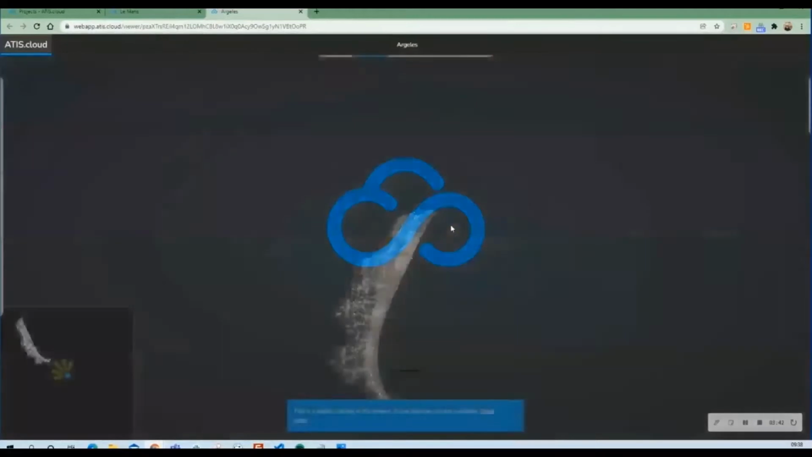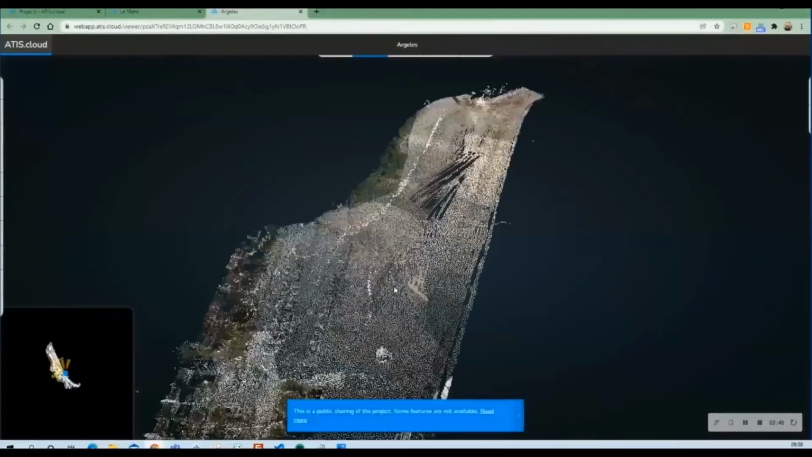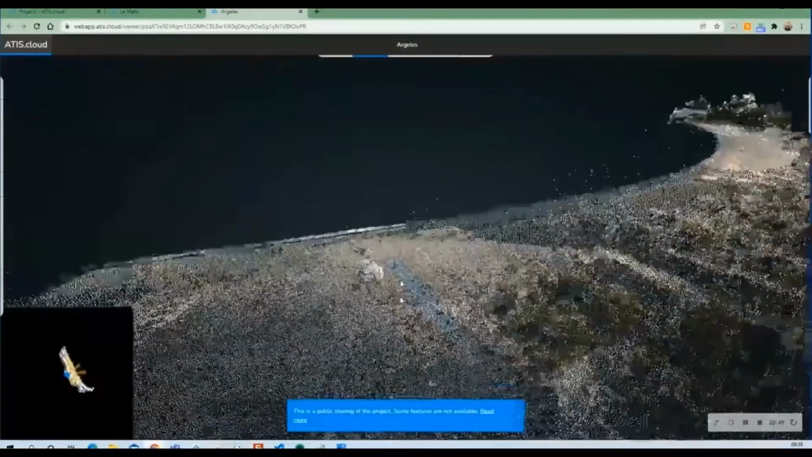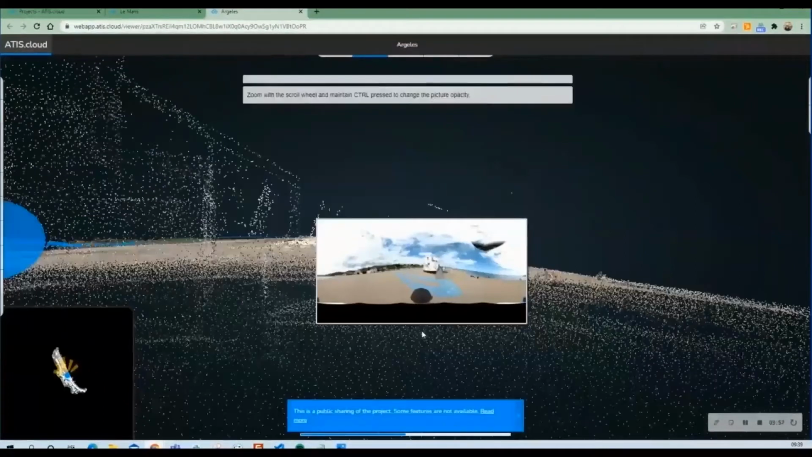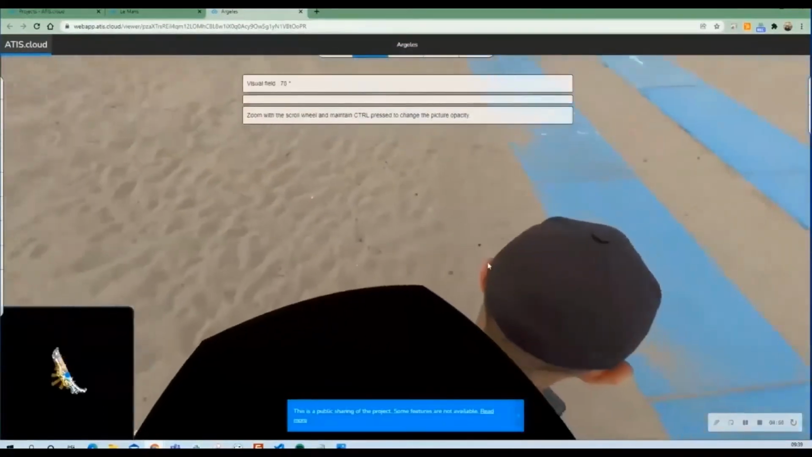So for any kind of scanner device, if the scanner does images, we try to be compatible with them, which means that for the Viametric solution, we are compatible with their 360 images. So here, the bubbles that we have here is not a station, it's really the path of the guy that was doing the surveying. And at any time, you can enter the 360 view.